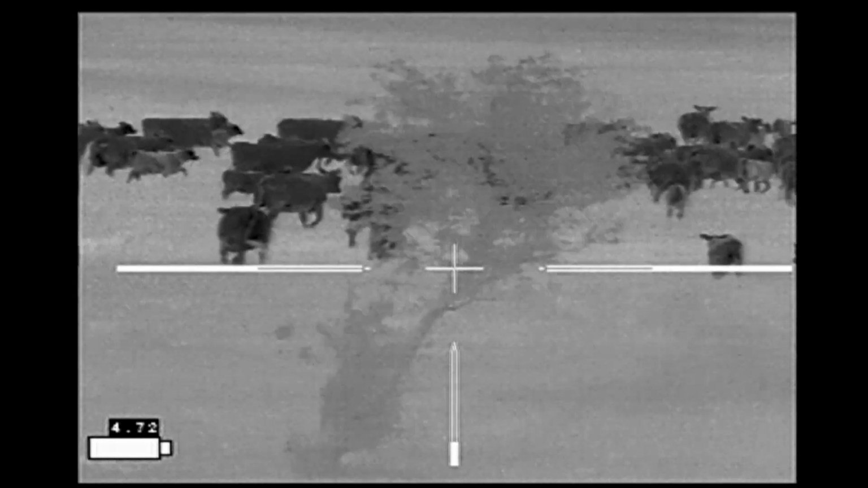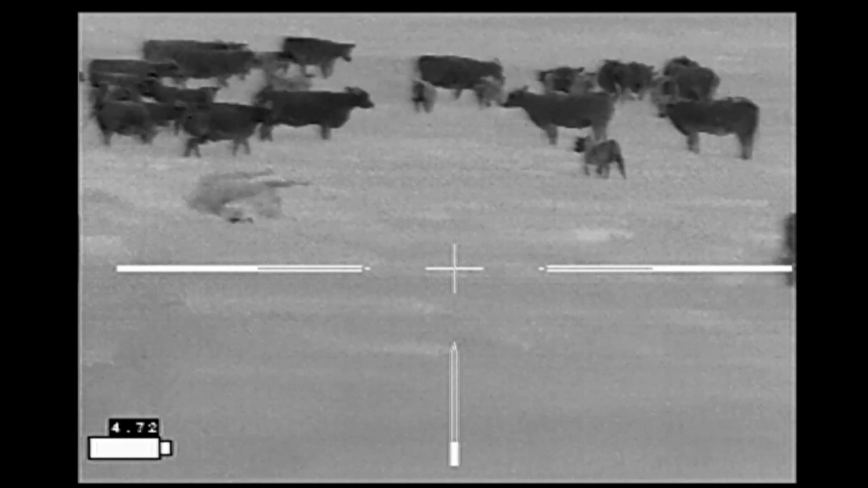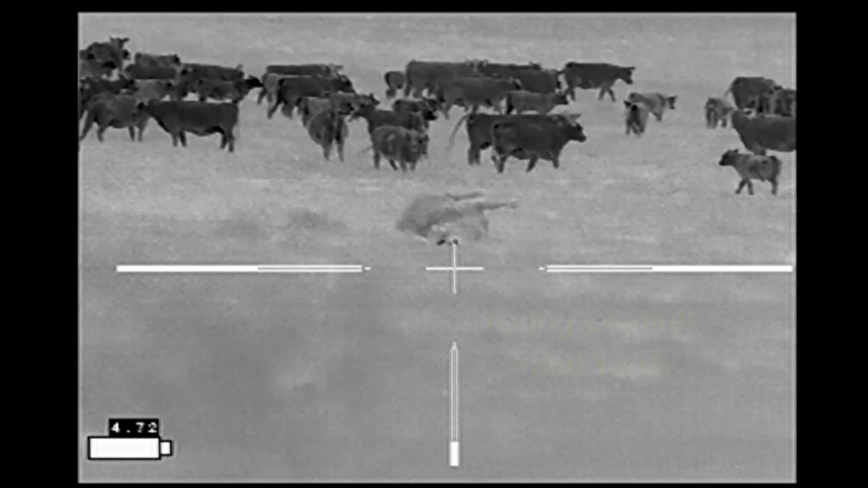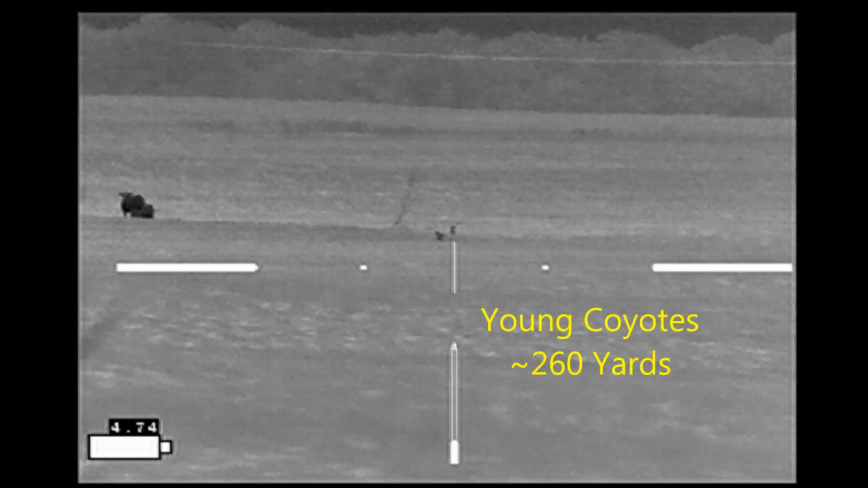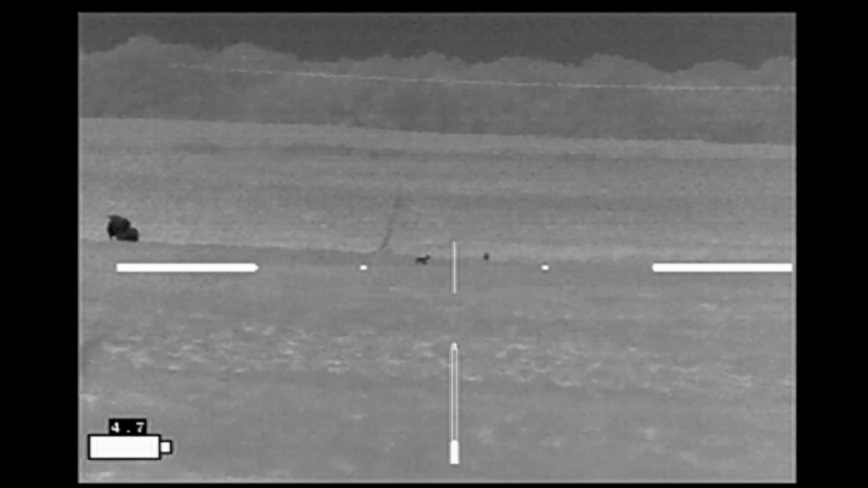But also, there were a couple fawns that were laying in the pasture, or what I thought were fawns. I could see their small heads and ears sticking up from the grass just where their mother laid them. Only they turned out not to be fawns. When I started blowing my squeaker, they turned out to be coyotes.